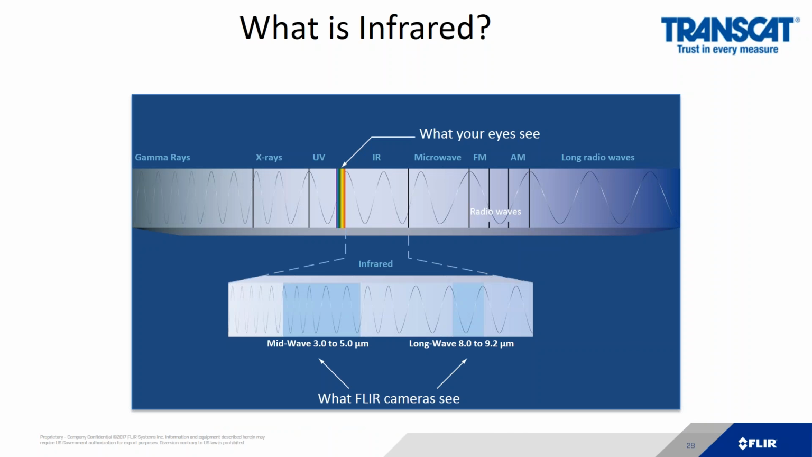Before we get there, I'd like to talk a little bit about what infrared is. Infrared's part of the electromagnetic spectrum. Our eyes cut off at a certain wavelength. From 0.4 to 0.7 microns, that is the pitch of the wavelength that our eyes see. After that are the infrared bands. There's the mid-wave band from 3 to 5 and the long wave band from 8 to actually 13.